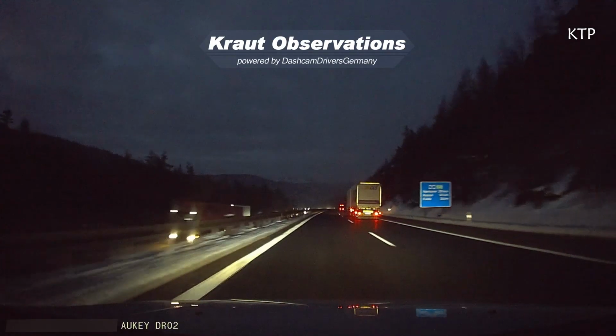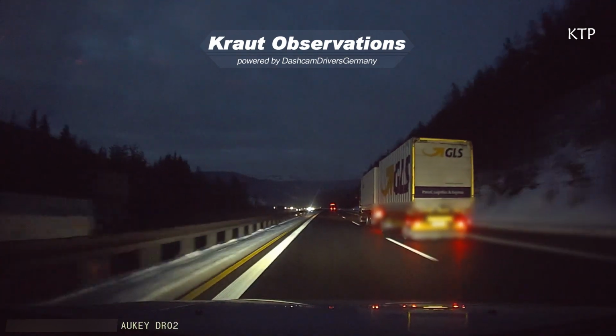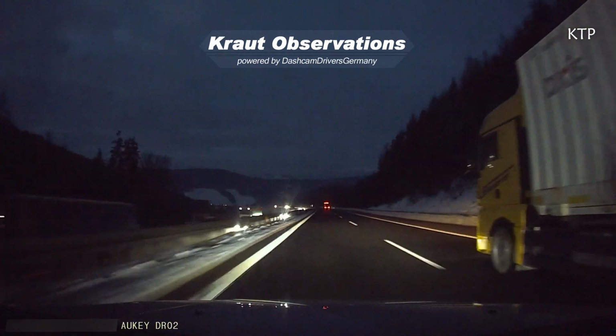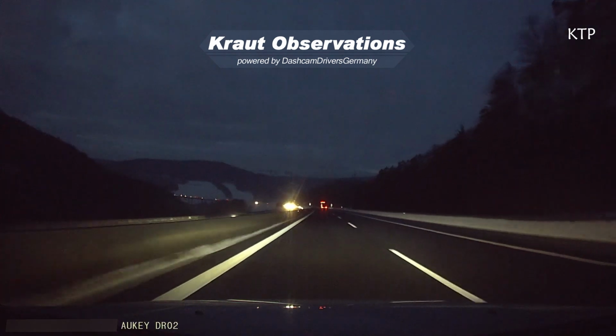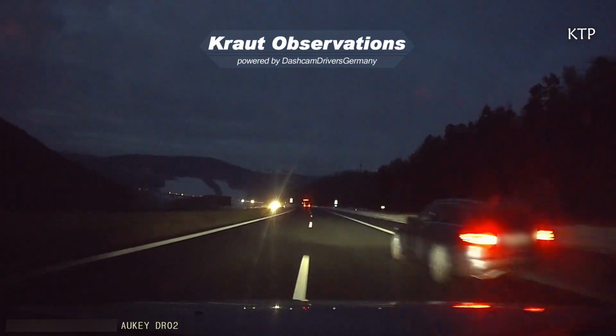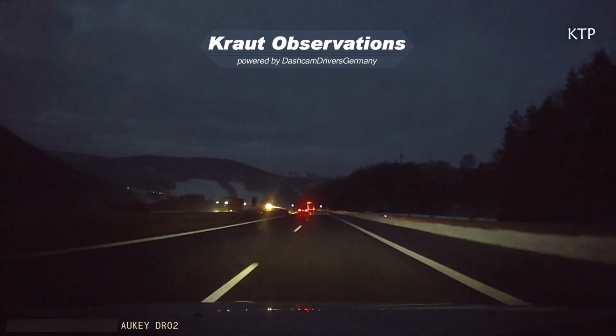How do you properly pass a truck? You overtake it and then move into the right lane with appropriate distance. That is what KTP is intending to do, staying on the left lane for a second to give enough space to the truck before moving back right. But that is already enough to trigger some very unhealthy impatience in people.